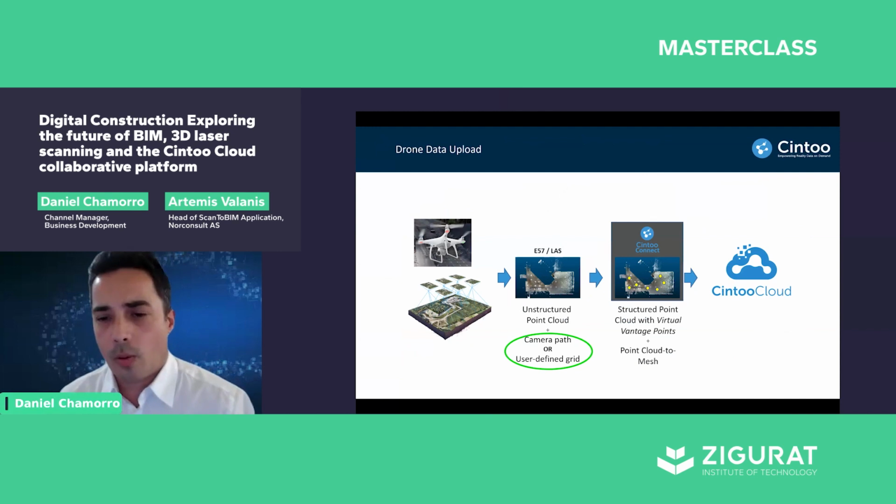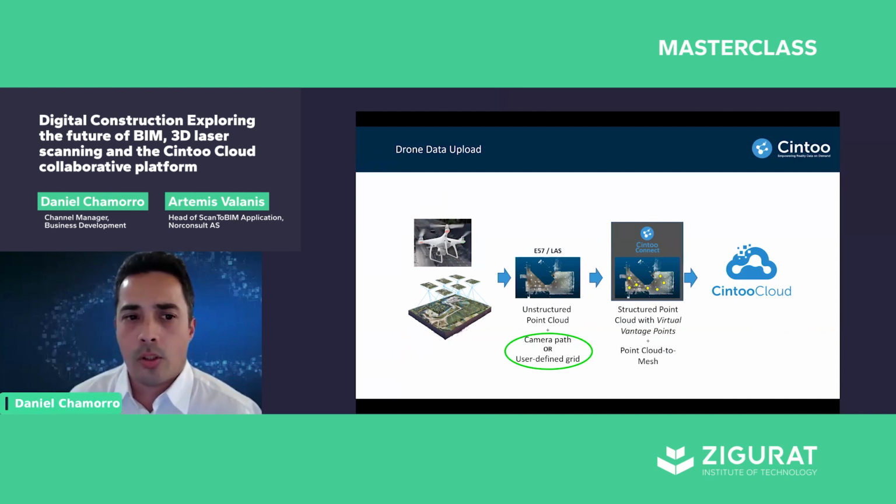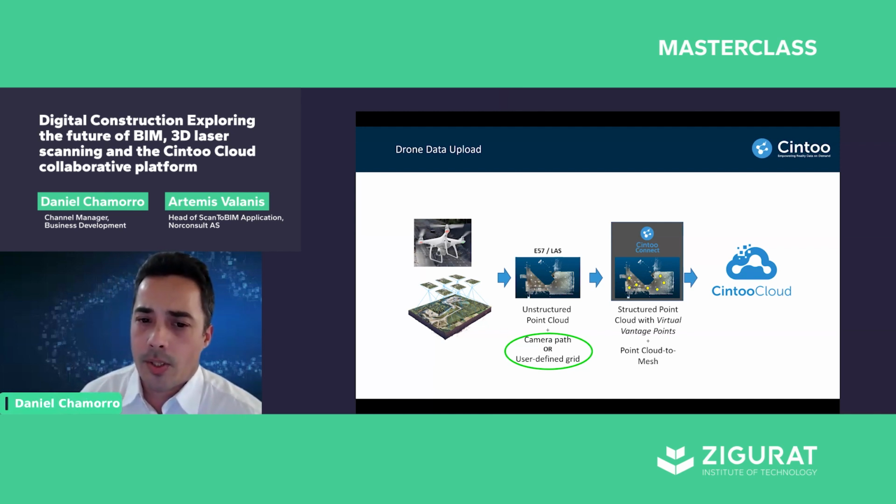We now have a new capability to upload drone data. Why are we doing this, you may ask, if we're really focused on laser scanning? Drone data is often used in construction projects to complement terrestrial laser scanning, and many of our large customers have been requesting this. So this enables many of our users to use Cintoo, combining various sensors.